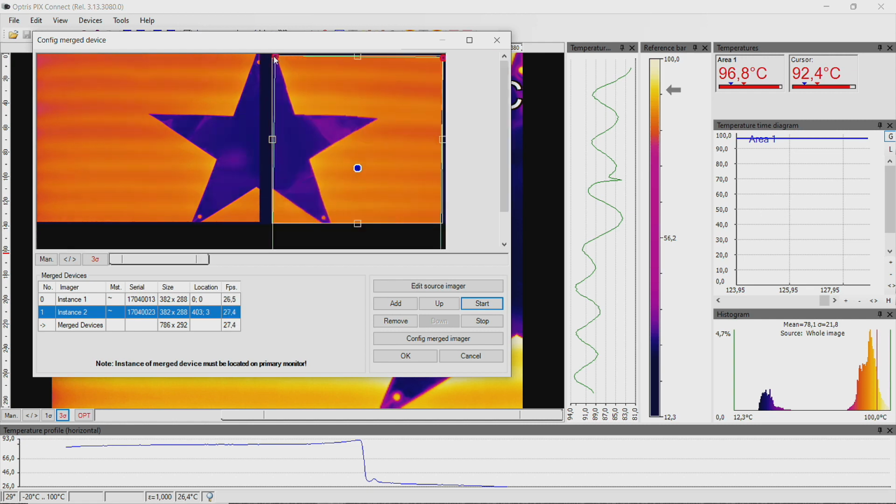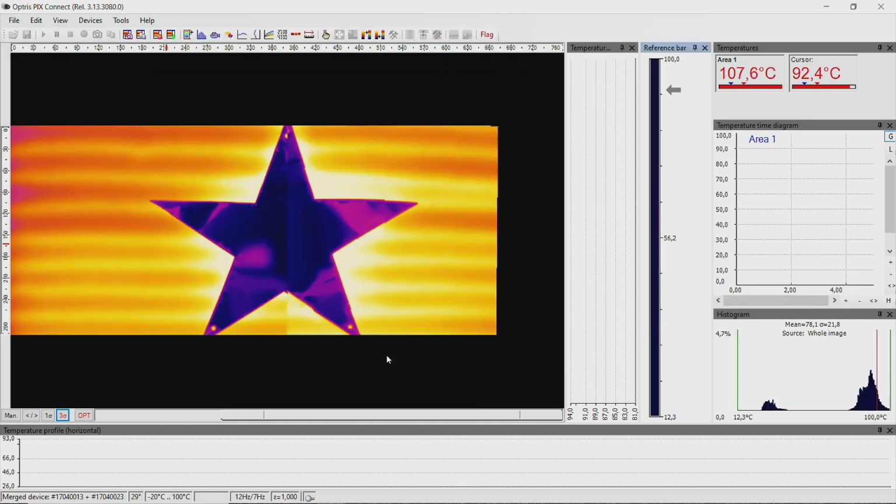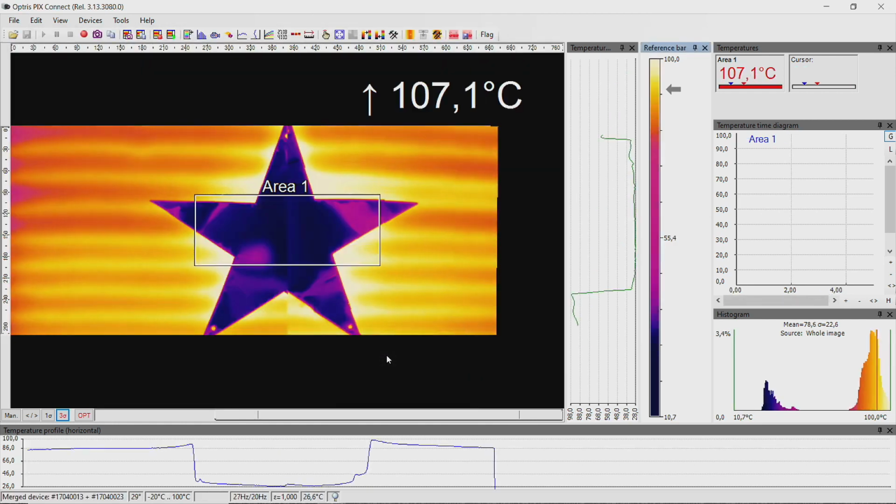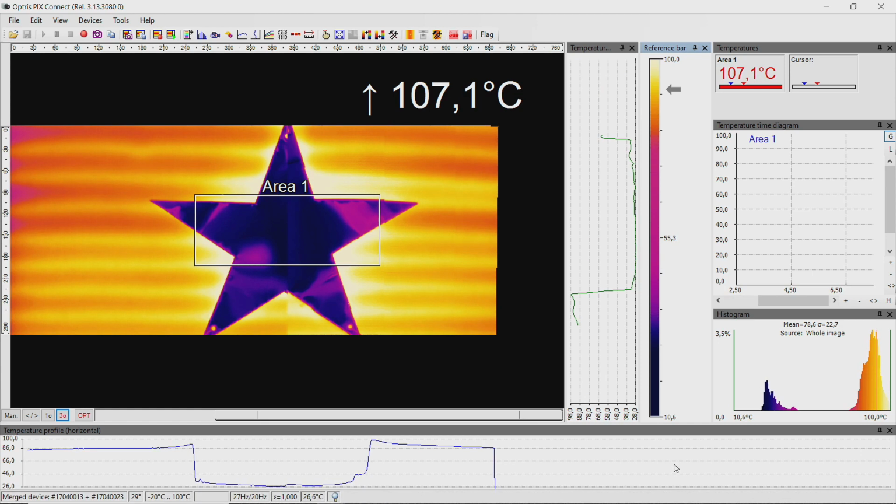It is recommended to do a slight overlapping of the images in order to have a smooth merged transition between the images. Press OK and you are finished with the general setup and receive a merged picture in the main window. It is important to run the source instances in the background. They can also run in hidden mode.